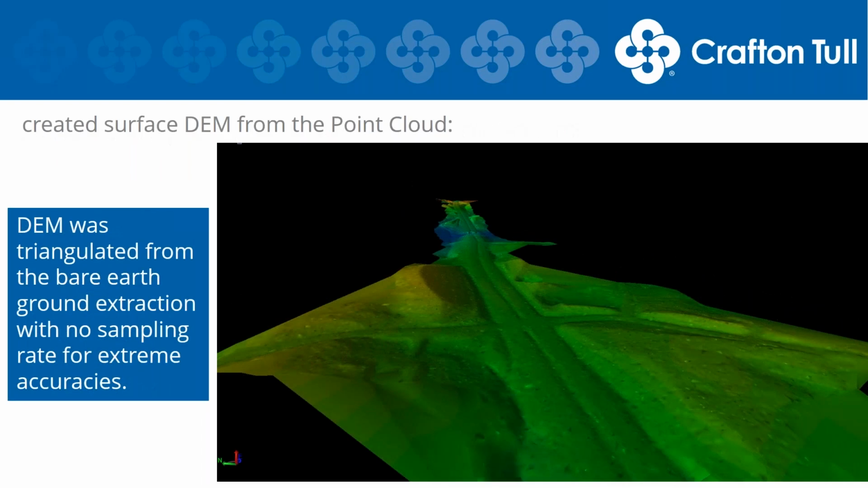So this is a digital elevation model that was created from the ground extraction. This used every point in the ground extraction. No sampling was done, so it was a very high resolution elevation model.